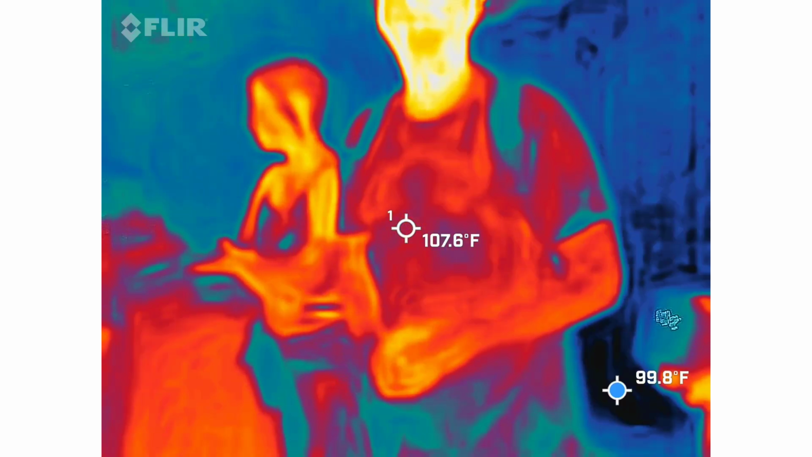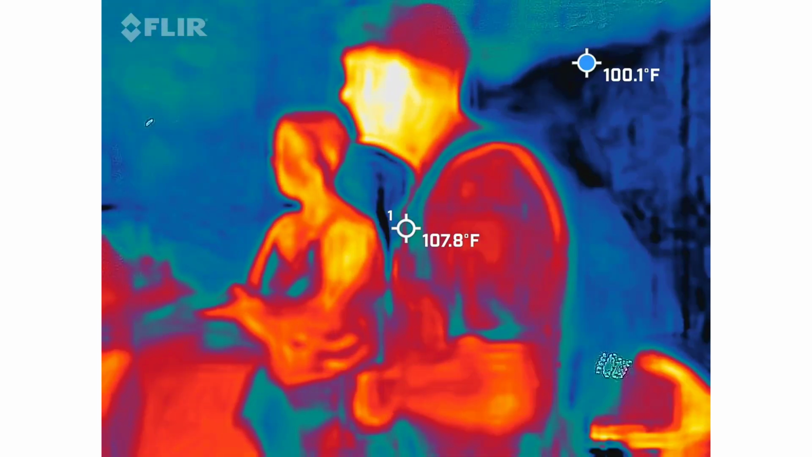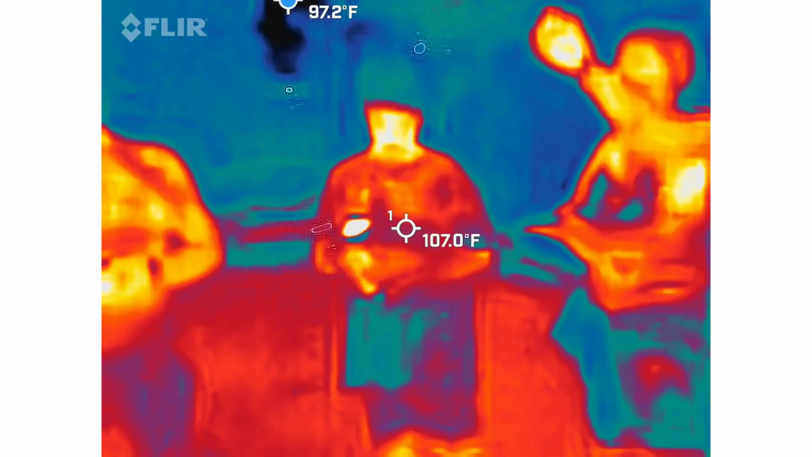So again, it's going to be impossible to do that in some places. Just try to do your best. And again, nice slow movements out of you, sir, and you'll be good to go. Again, the slower the better. Nobody likes to watch the Blair Witch Project over and over and over again.